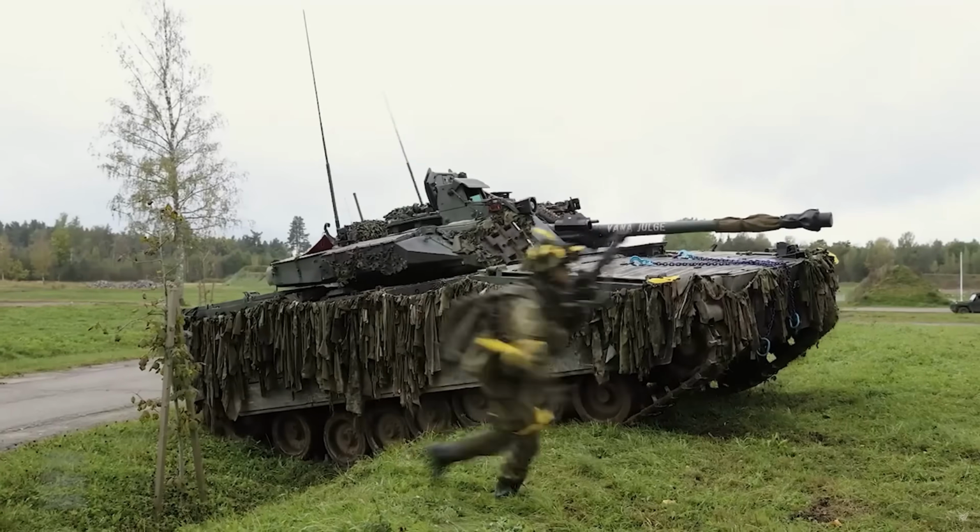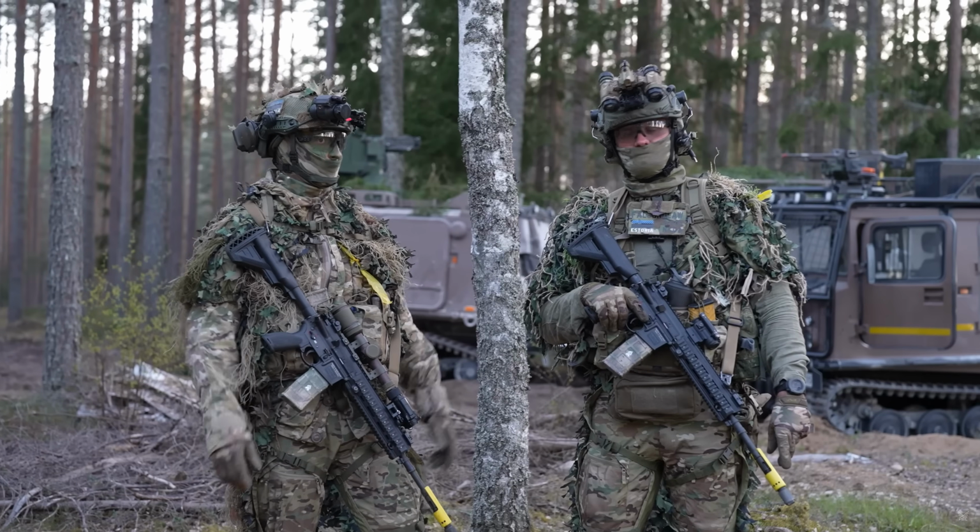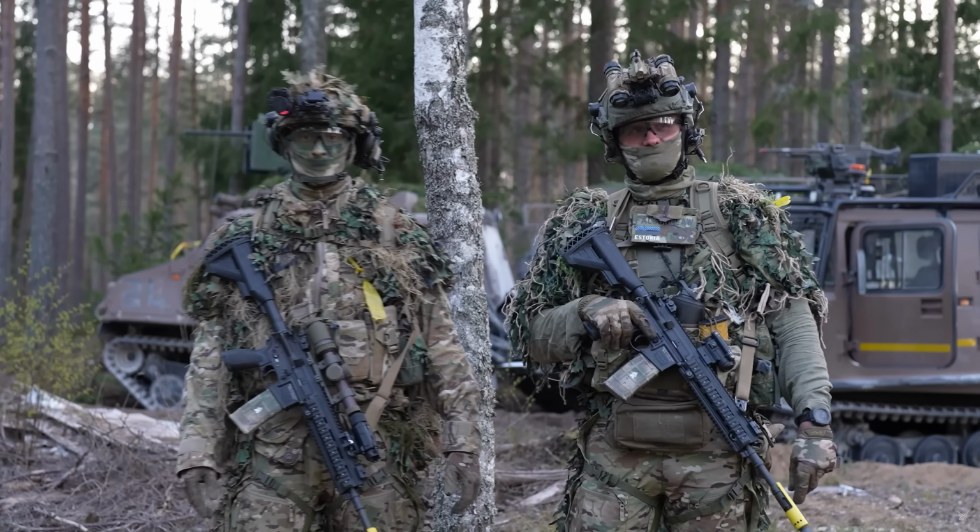Tanks, IFVs, attack helicopters and fighter jets are all in the game. So this is where we put our skills and equipment to the real test.